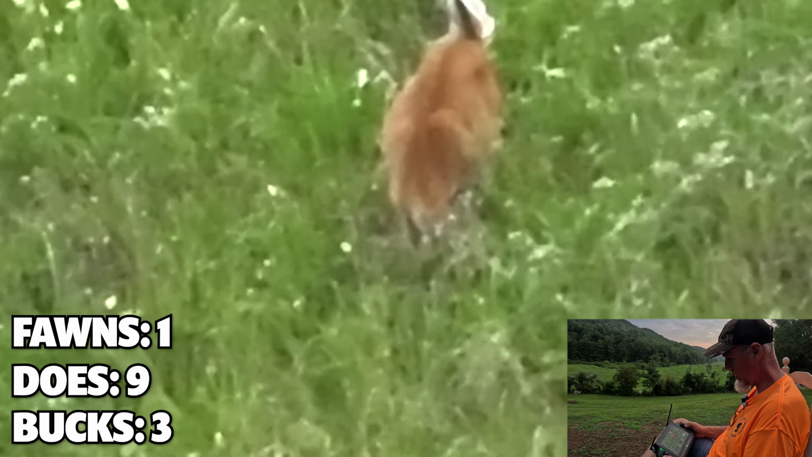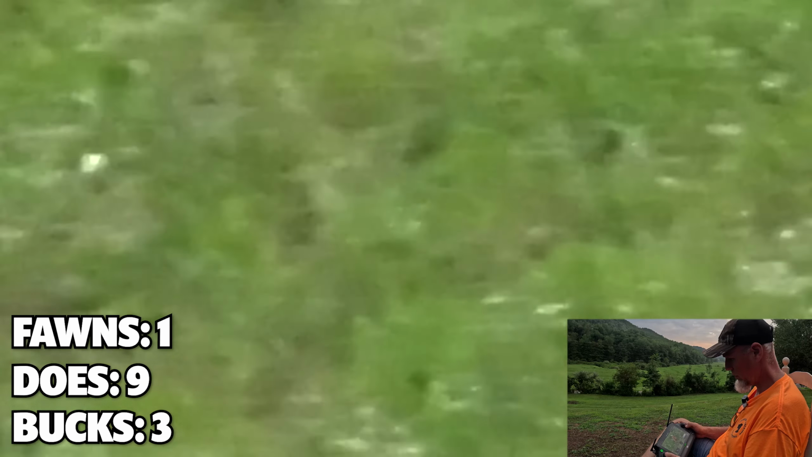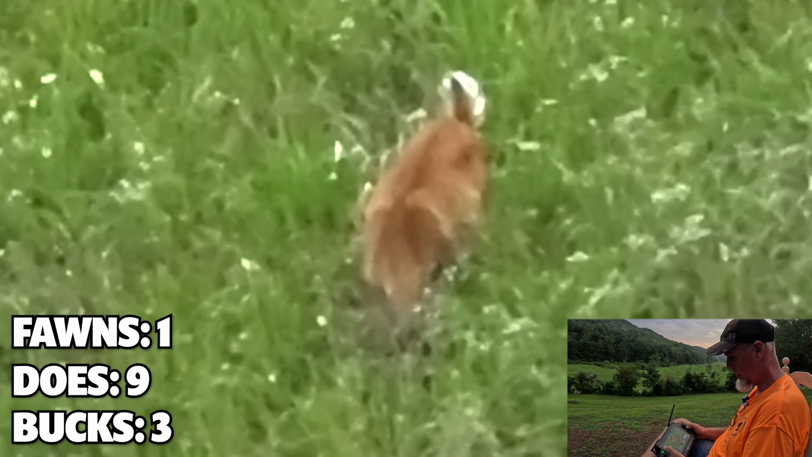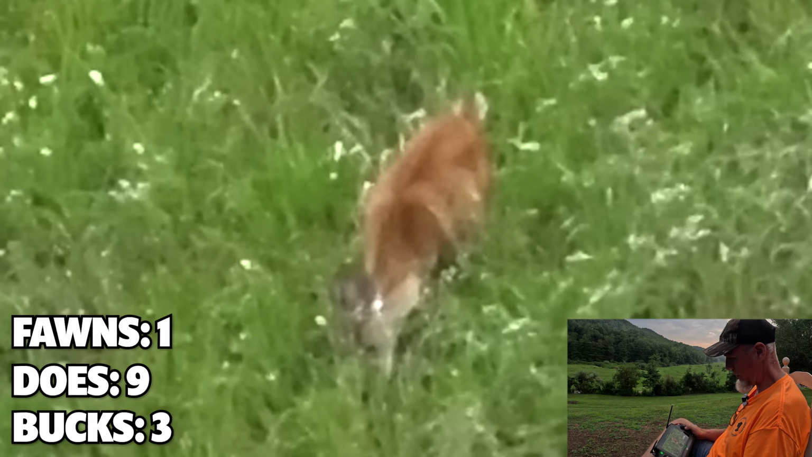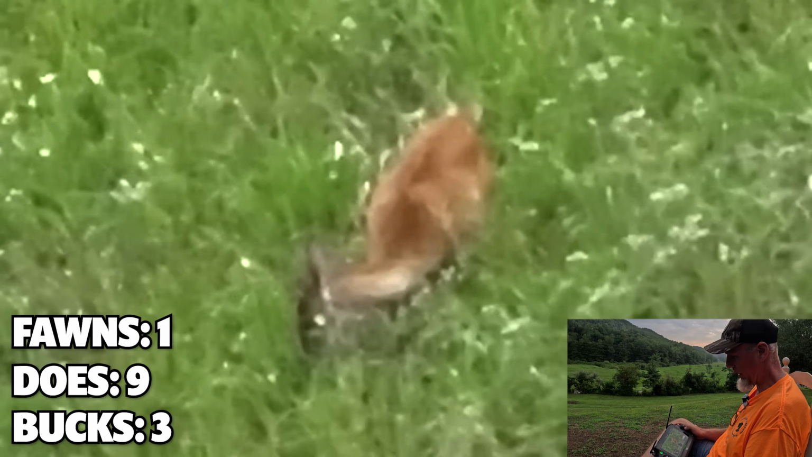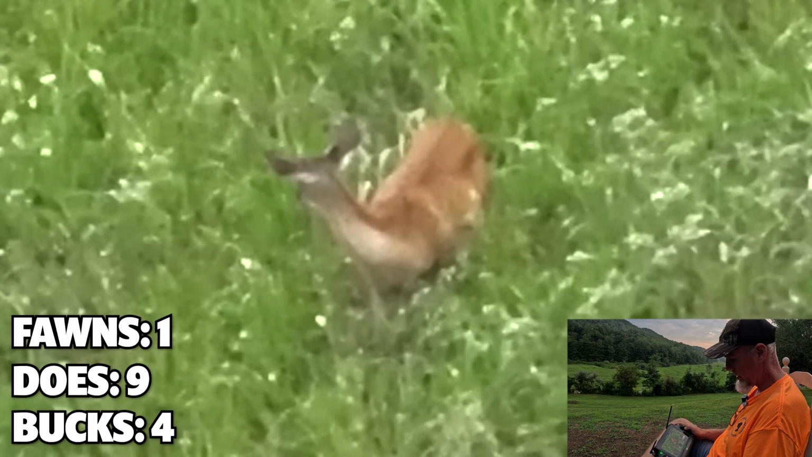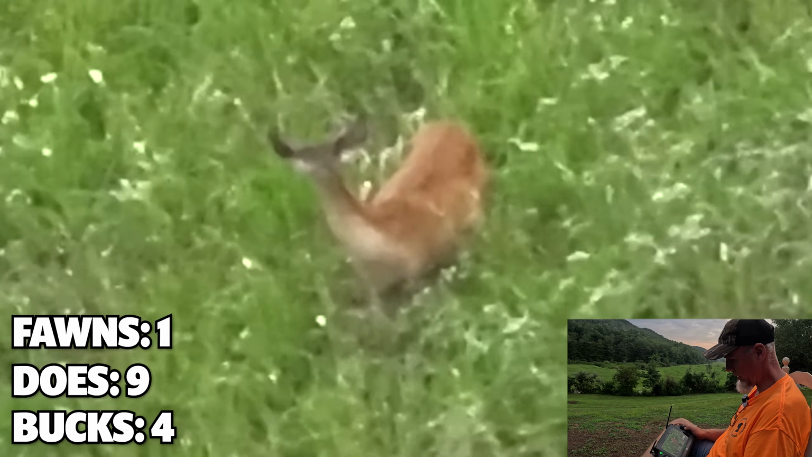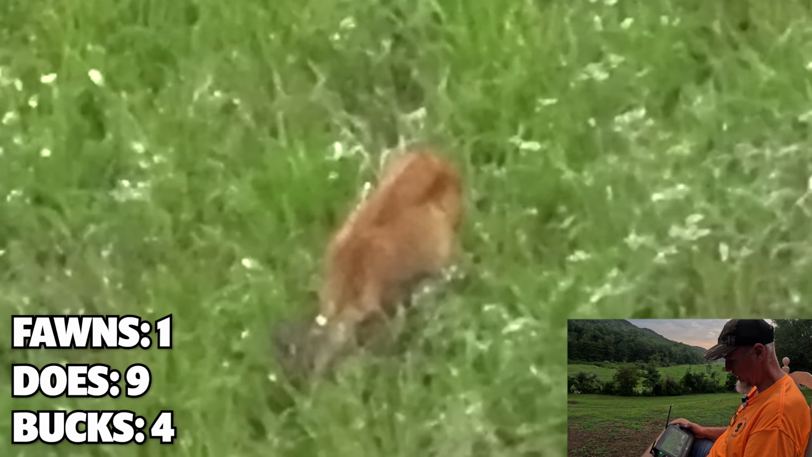That's a good distance away from the drone. This deer is over 928 feet away from the drone. It's a spike buck, a very small spike. Just barely has nubbins on his head. So it makes me wonder what this other deer is.